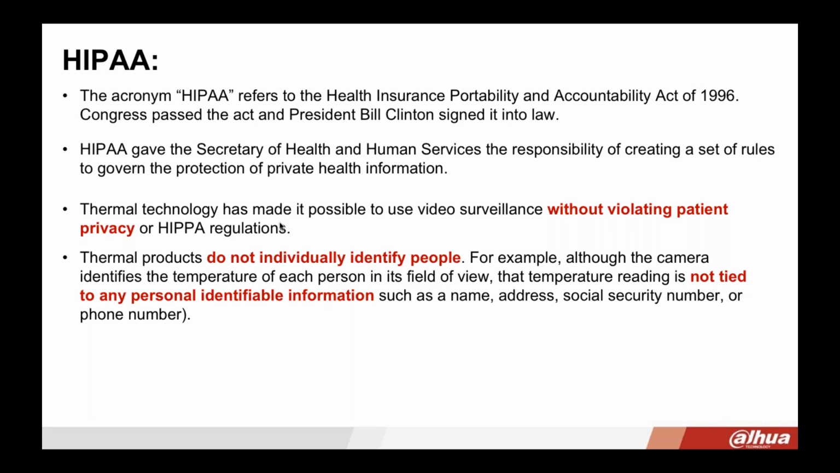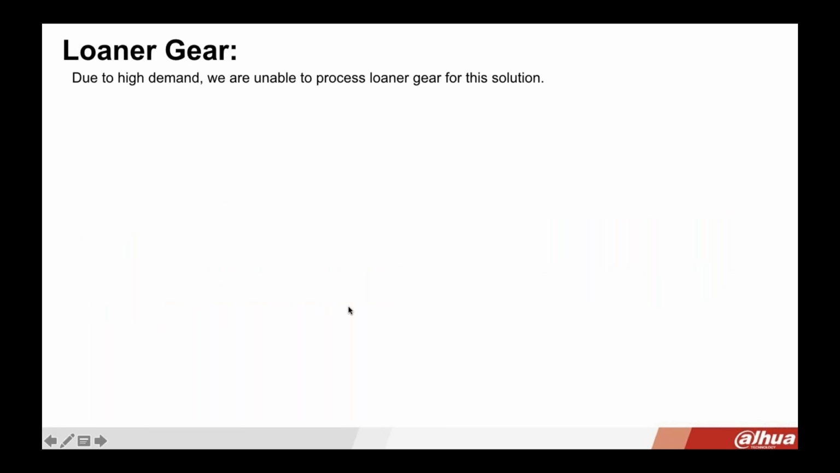As long as your thermal product does not individually identify a person, for example, showing the person's temperature or showing the individual person in its field of view, the temperature reading is not tied to any personal identifiable information, like their name, their address, their social security number, their phone number, that type of thing. It does not violate any type of HIPAA regulations.